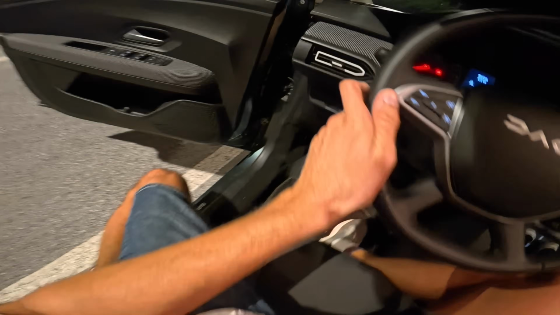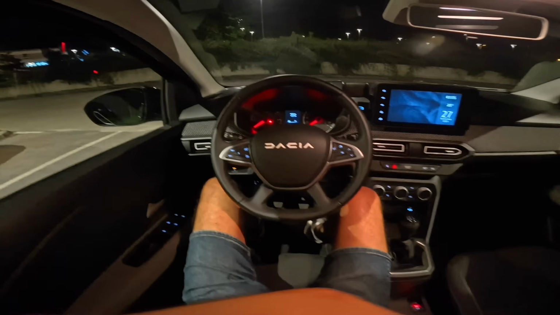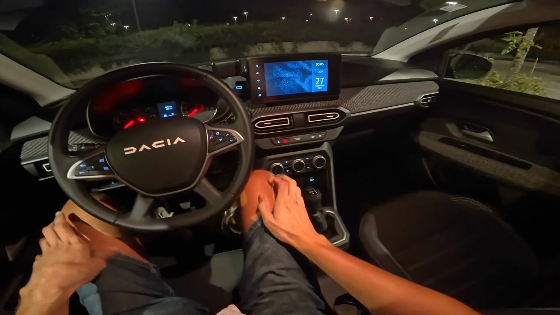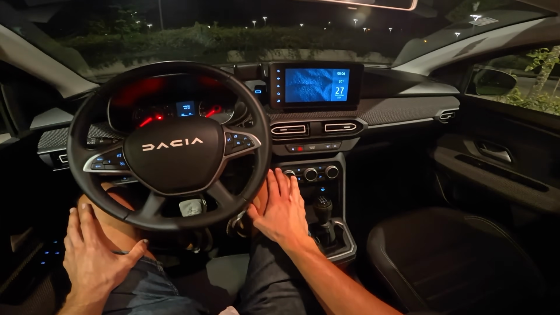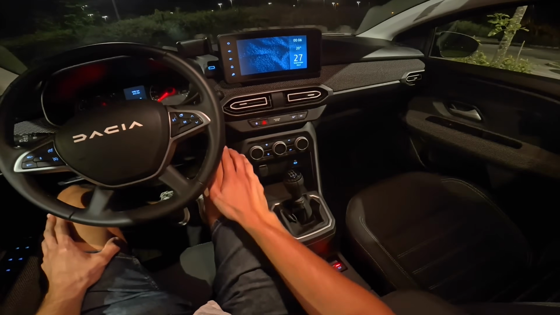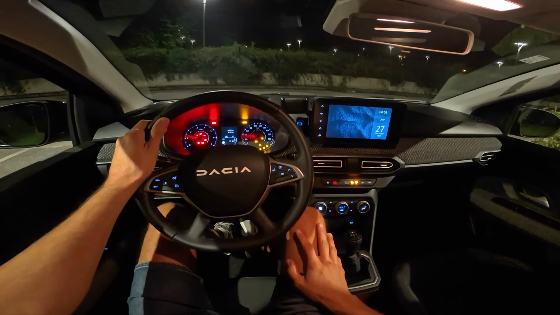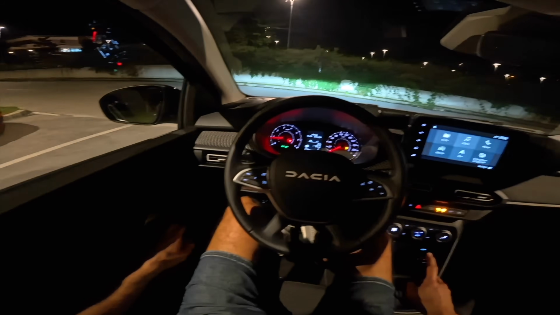Now let's buckle up. So I did a little consumption test before this. I've driven about an hour, but let's turn it on. There's a start stop button. Now the petrol is loud. Let me show you.